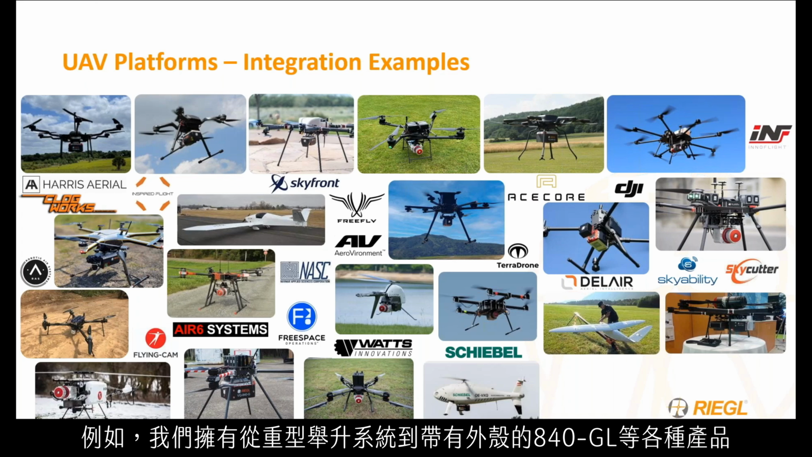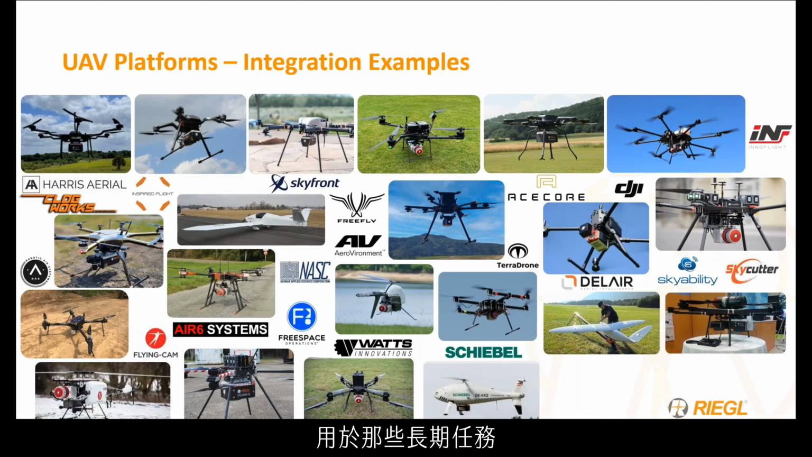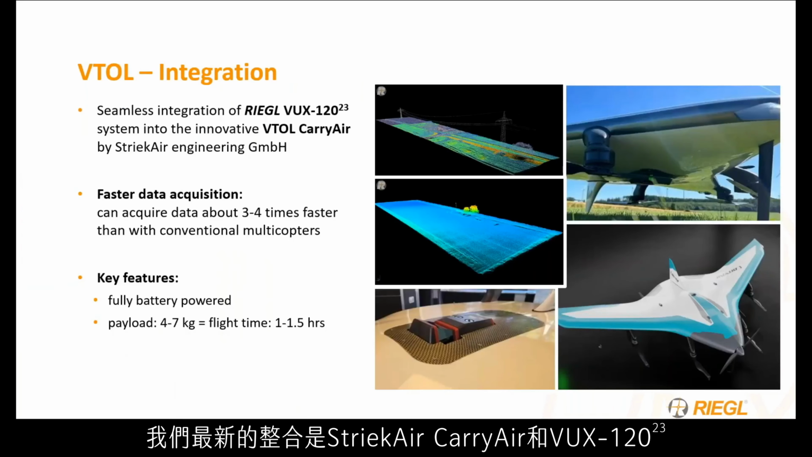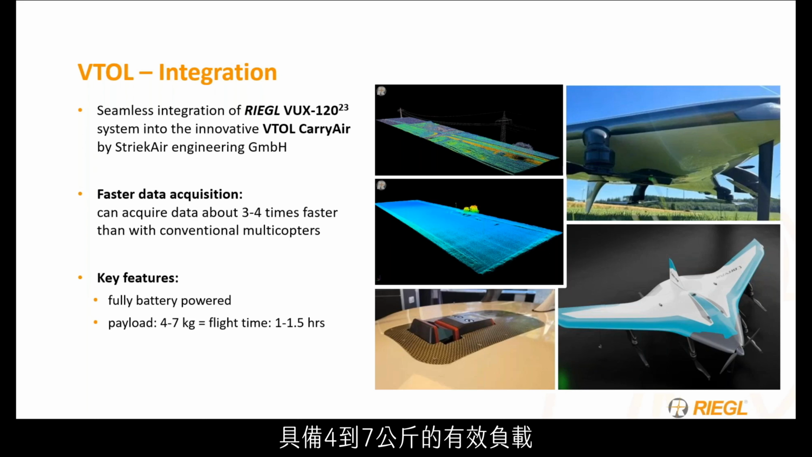For example, we have anything from a heavy lift system to lift our 840 GL with the Shriver and Harris Aerial's H6HL, gas hybrid platform options for those long duration missions, and even small electric UAVs for small missions in urban areas. With all these UAV manufacturers, our newest integration is with the Strike Air carrier with the VUX-1 2023 edition. This fixed wing aircraft allows for 3 to 4 times faster data acquisition than multicopters, featuring a 4 to 7 kilogram payload and a flight time of 1 to 1.5 hours.